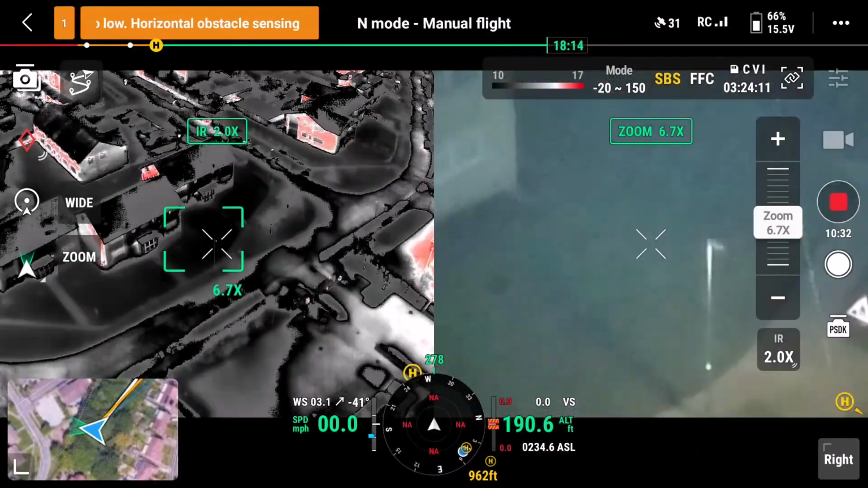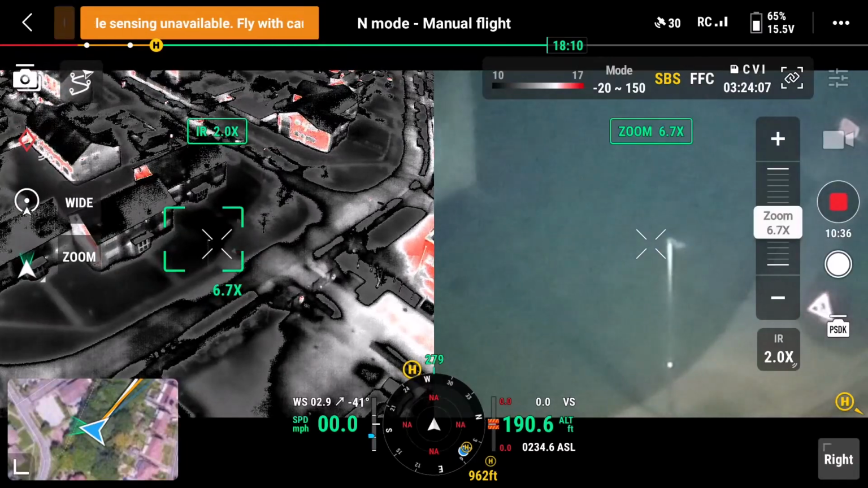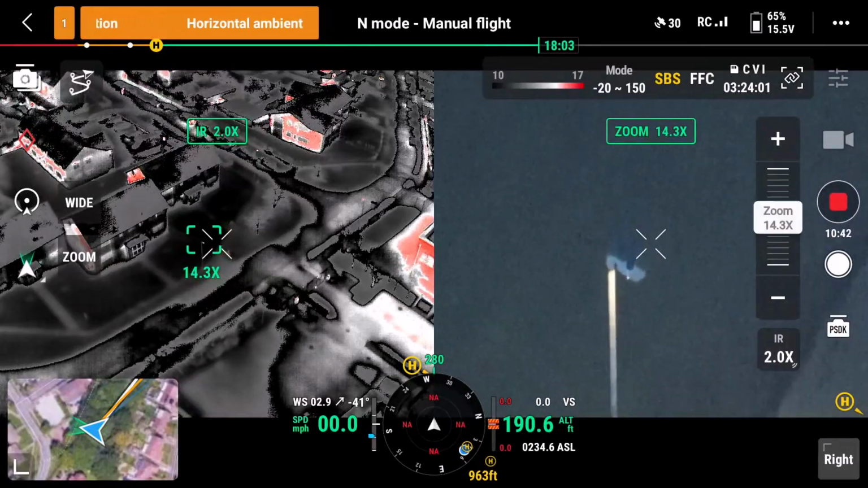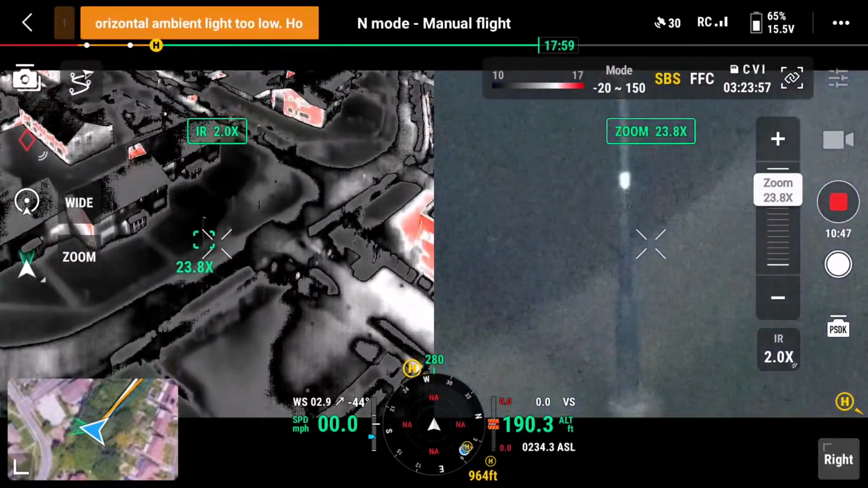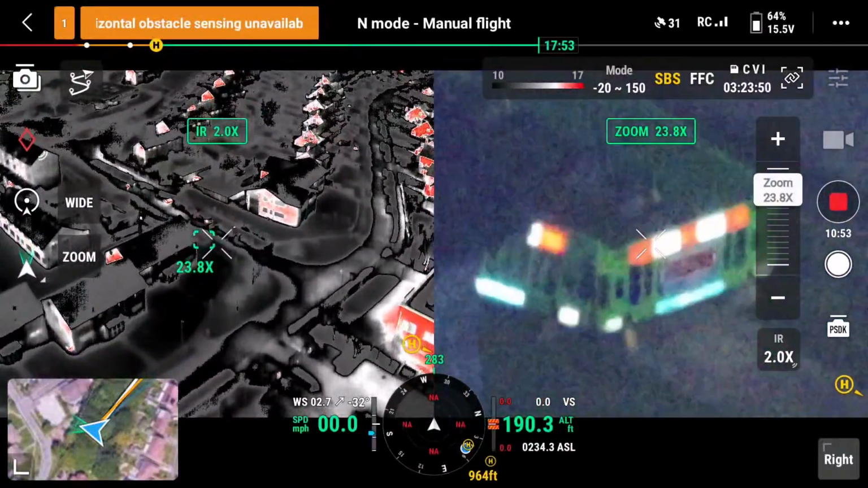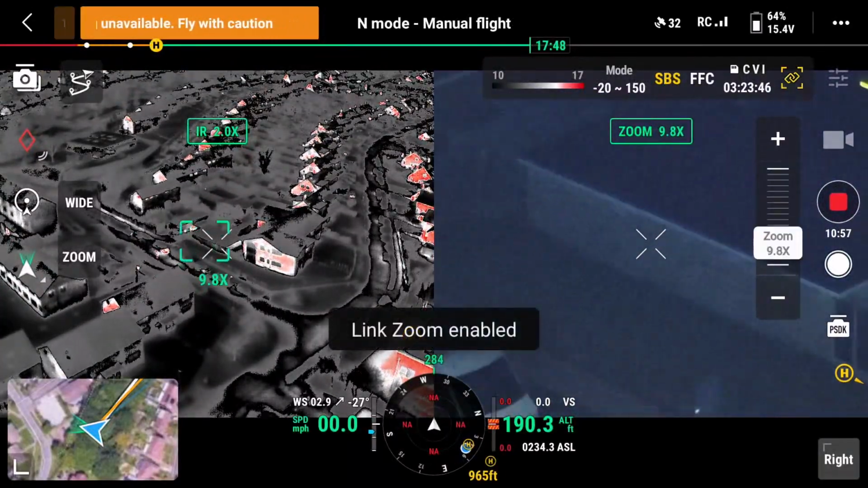Let's go into there, see if I can see any light in there. Oh, is that a street light? What is that? Oh, it's a street light. That's what it was. Yeah, because if those streets are lit, I can see. Right, hold on, steady. Let's get that linked. Right, there we go.